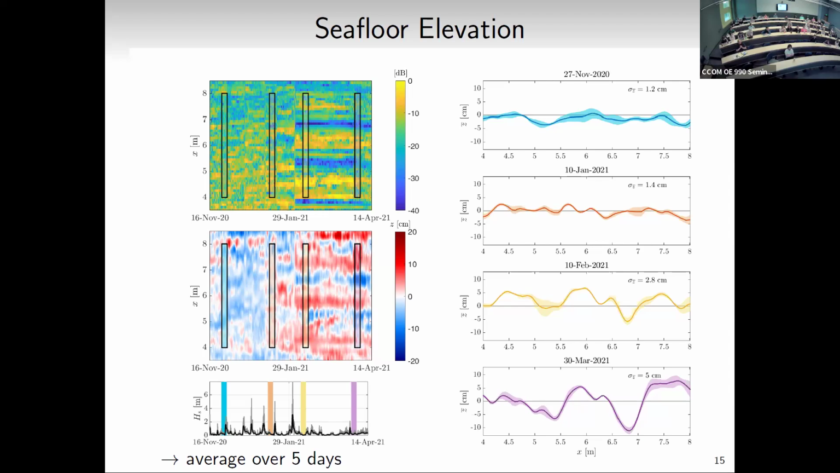Somewhat flat at the beginning, then you're starting to get maybe little bed forms created, and then some larger things, and later after that massive storm, these pretty big bed forms. You get about 1.5 meter wavelength, crest to trough about 20 centimeters, so non-negligible, and that will affect the grazing angle, the angle at which the sound will scatter off the seafloor.